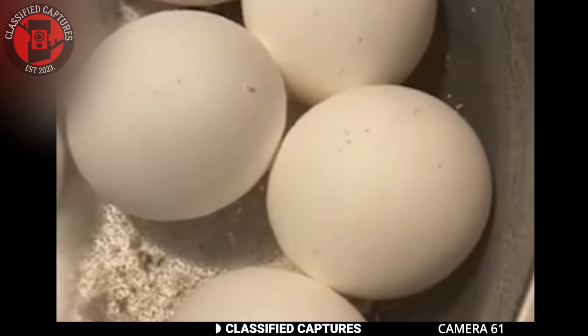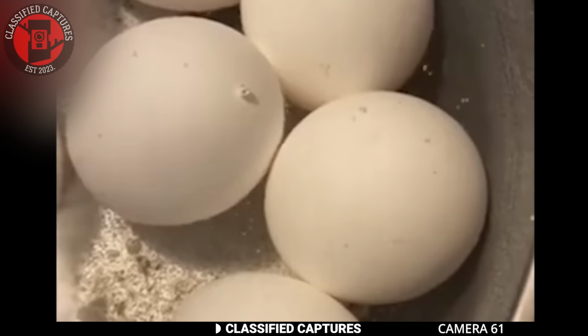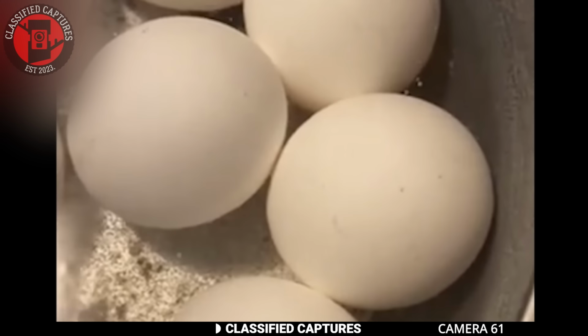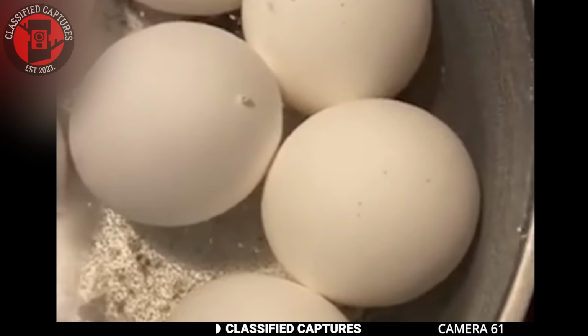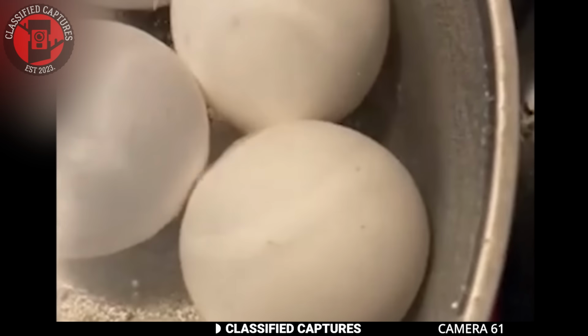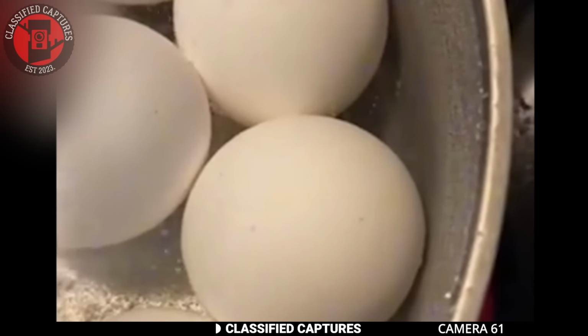We all enjoy eating eggs, whether they're cooked, fried, or however you prefer. We know eggs come from birds, and typically we collect them before they've had a chance to incubate and turn into chicks. Well, a woman bought some eggs, placed them in a pot of water, and started to boil them.